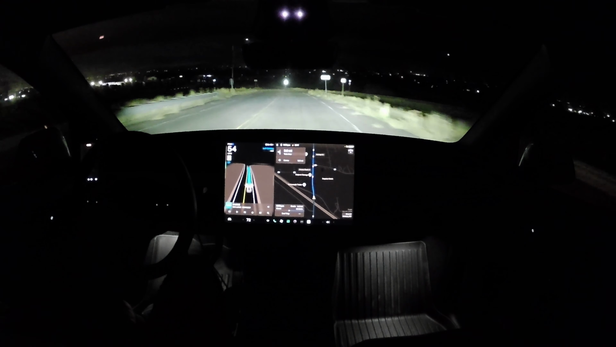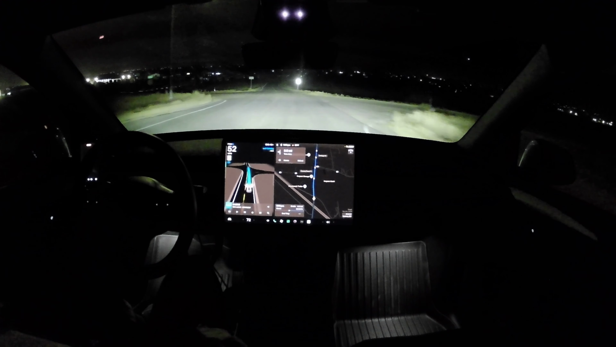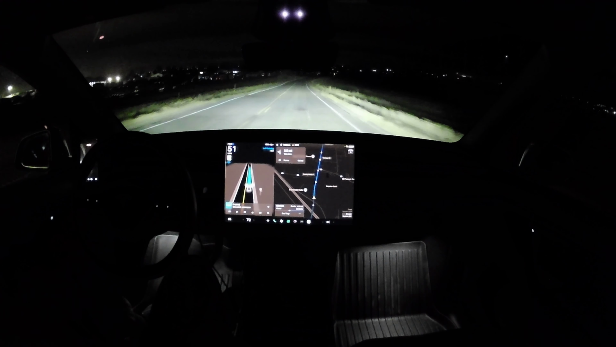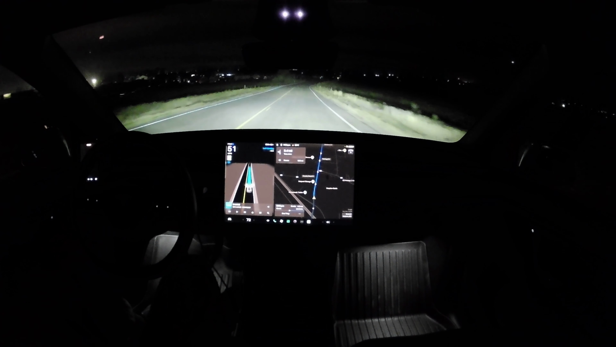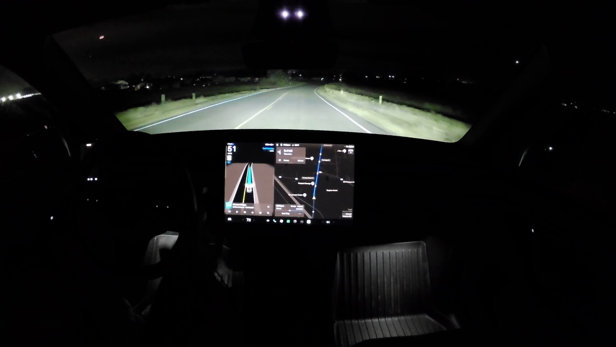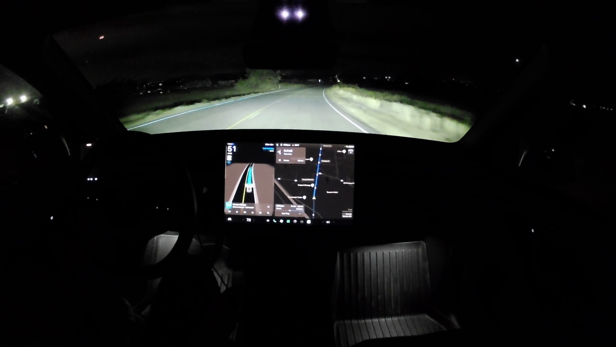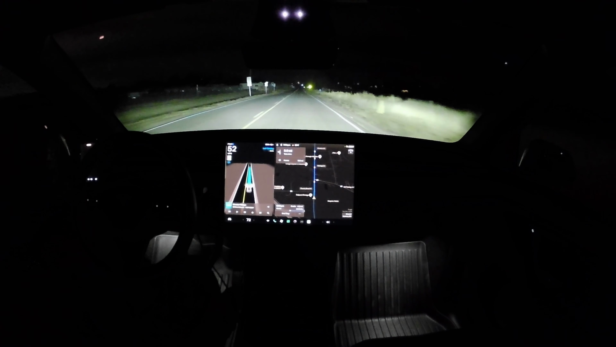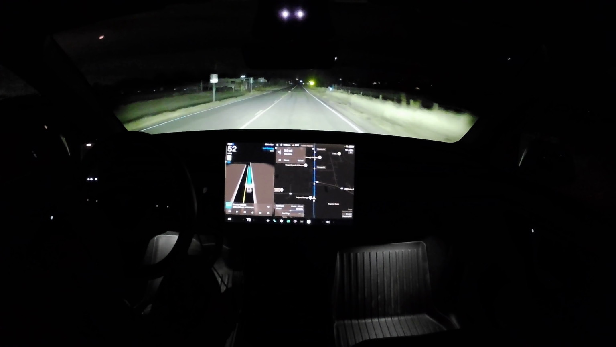Okay, where are we going? Yeah, good. Very weak lines on the road. These are a good example of a country road. And we're doing 51. I'm not sure where we are, or what's the speed limit show here? 35? Yeah, see? No, it's 55. So, okay.